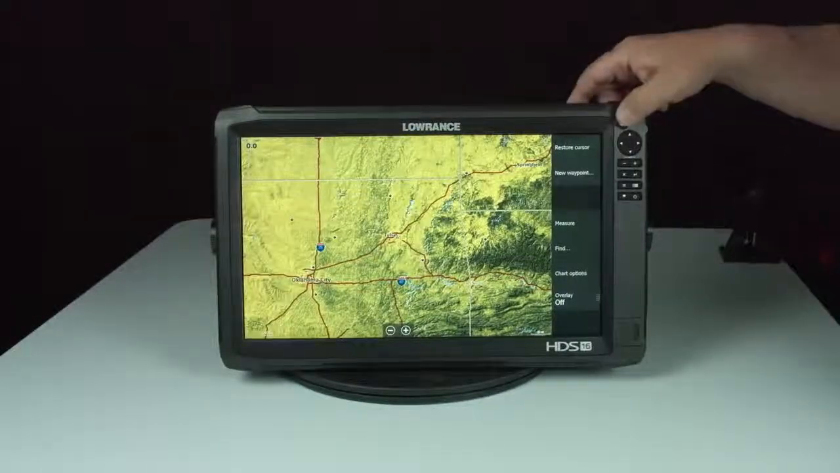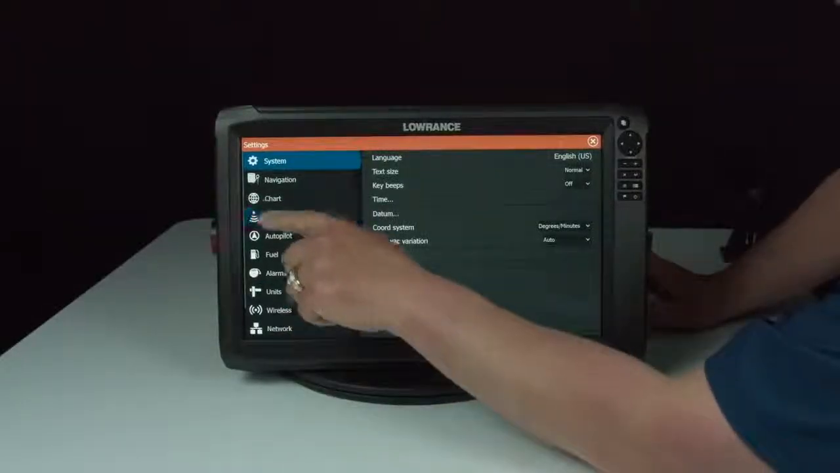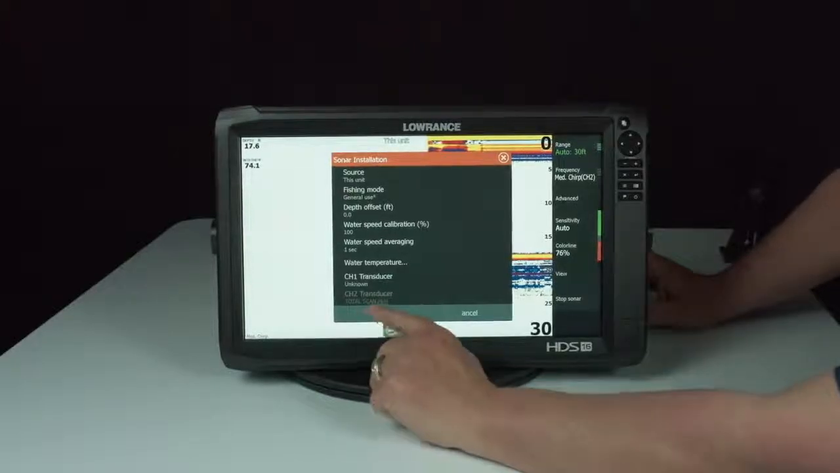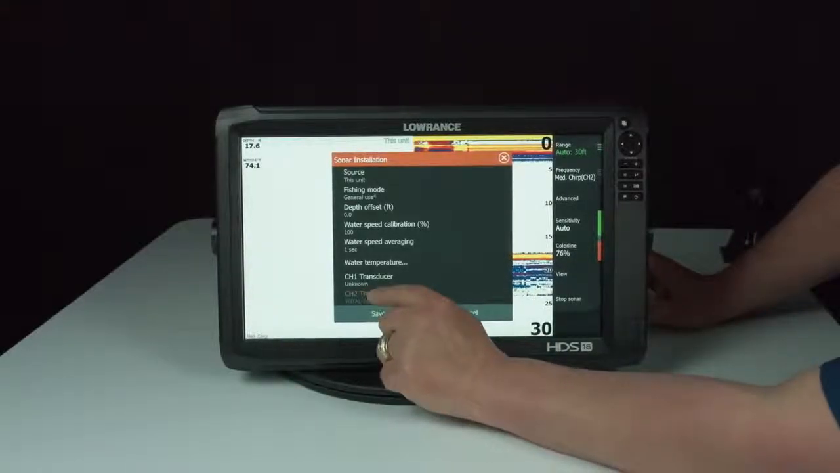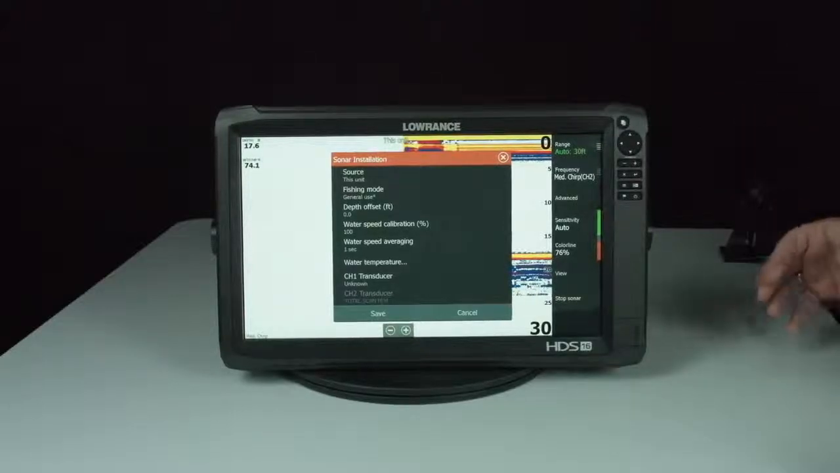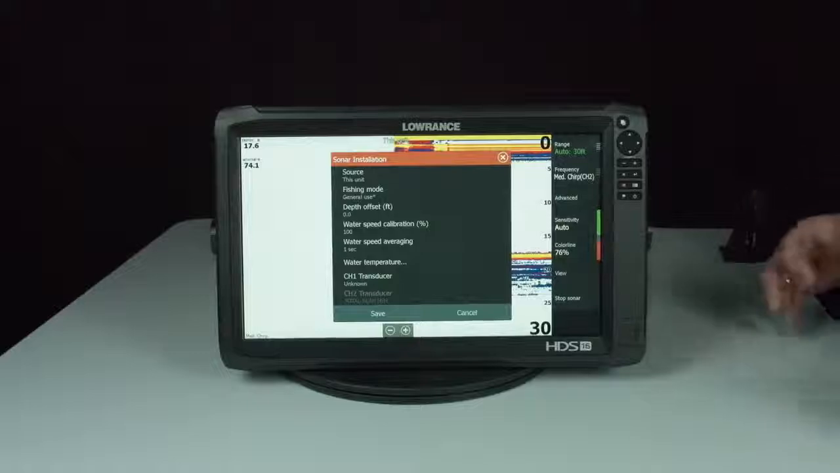So let's go ahead and hit the Pages button. We go to Settings, and we go to Sonar again, and we go to Installation. Now as you can see, it's listing here the TotalScan mid-high, and it's grayed out and I can't touch it. What that means is the transducer and the unit are talking together, and the transducer is telling the unit, I'm a TotalScan mid-high, this is the setting you have to use, you can't change me.